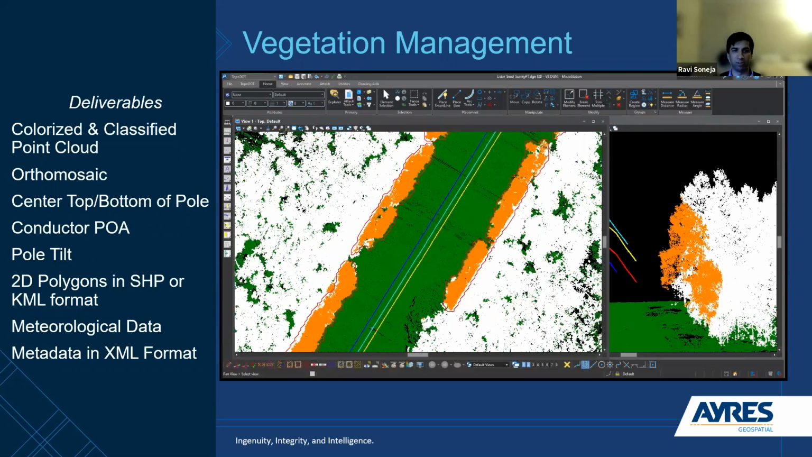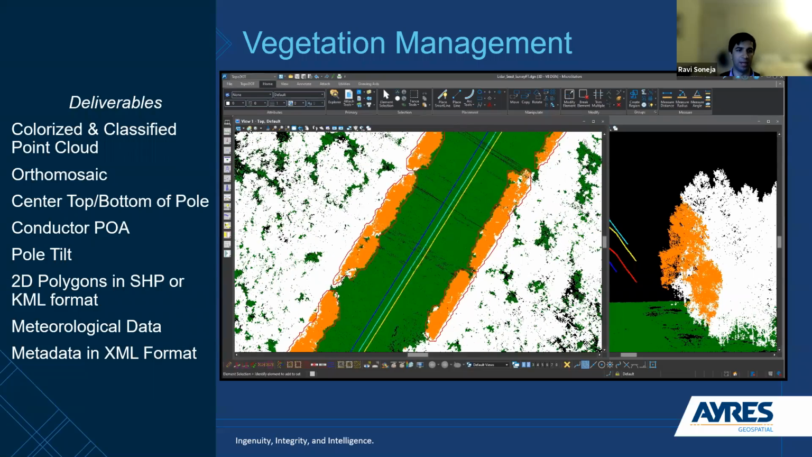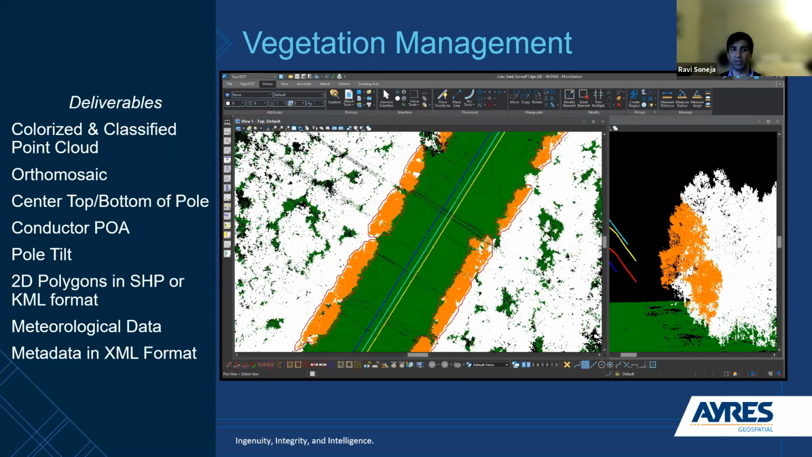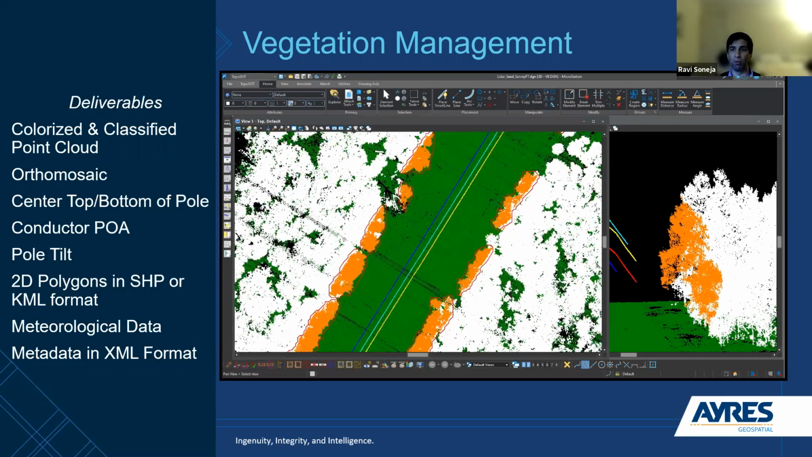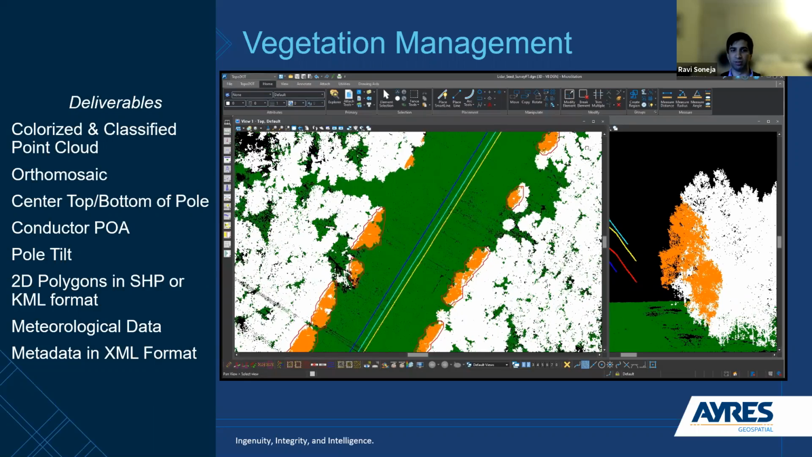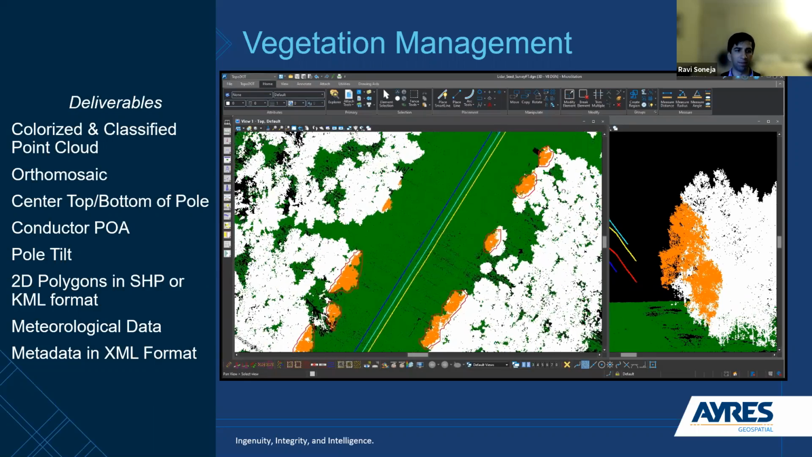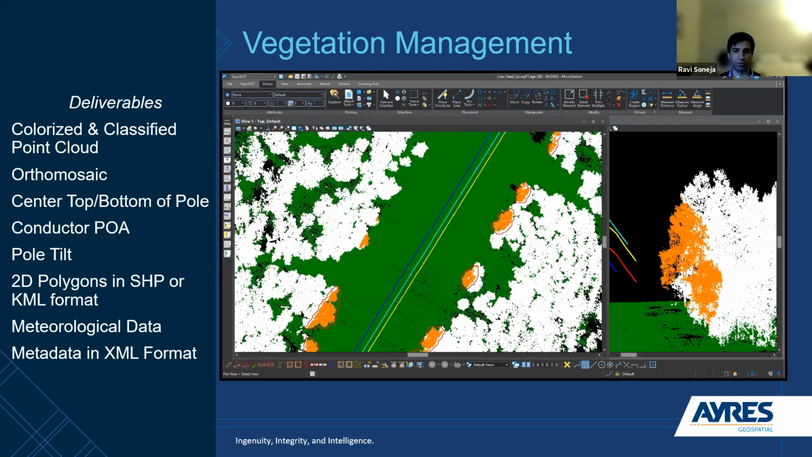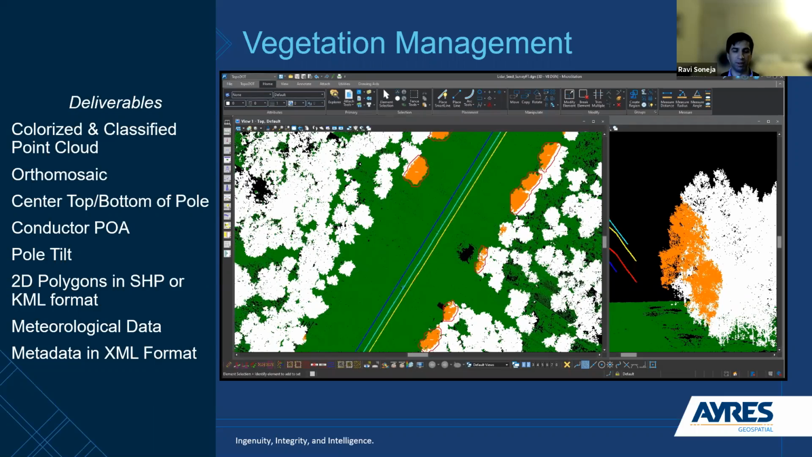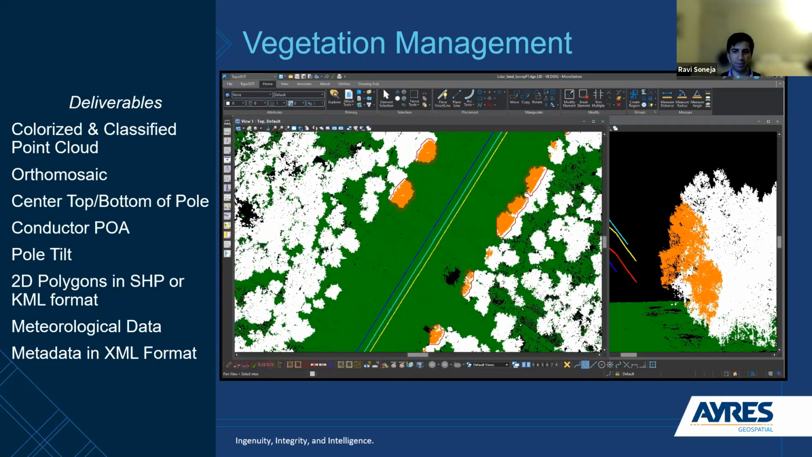So you see here, I'm just kind of panning through the point cloud. I'll just explain what you're seeing there. The green points are classified as ground. The white points are all the high vegetation, and then orange is everything that's considered vegetation encroachment. You'll see in a second, I'll move over to view 2 there, and you can get a better look at the poles and the wires from another perspective there.